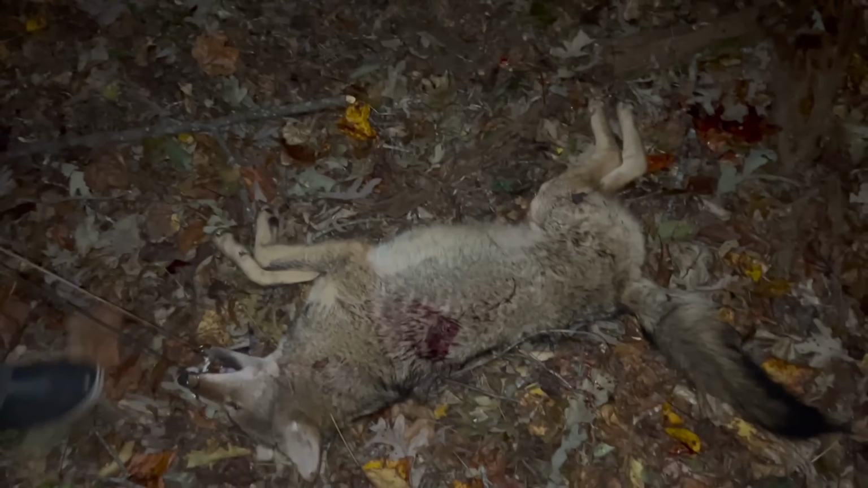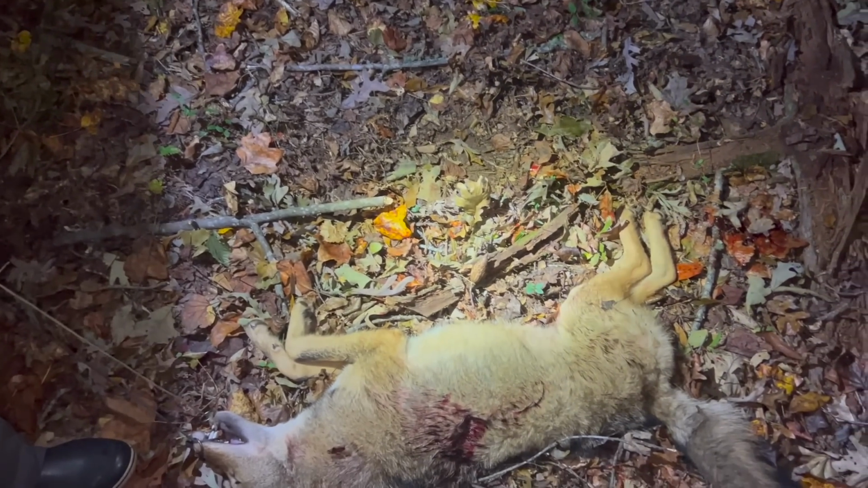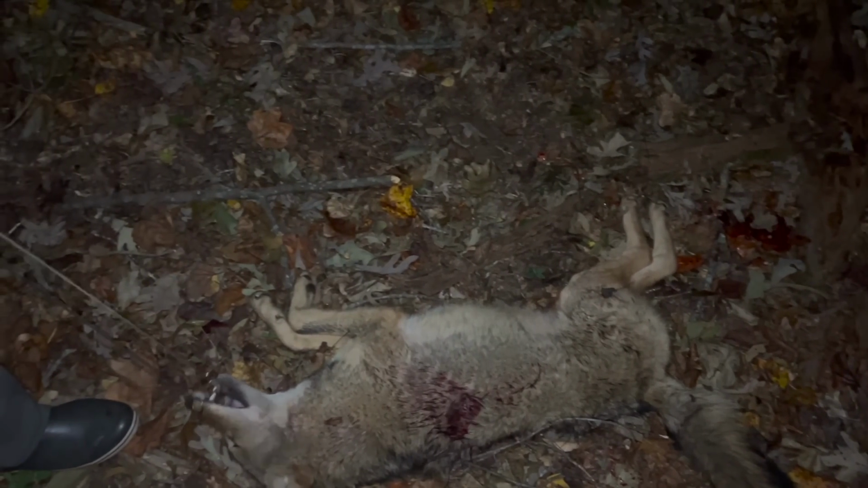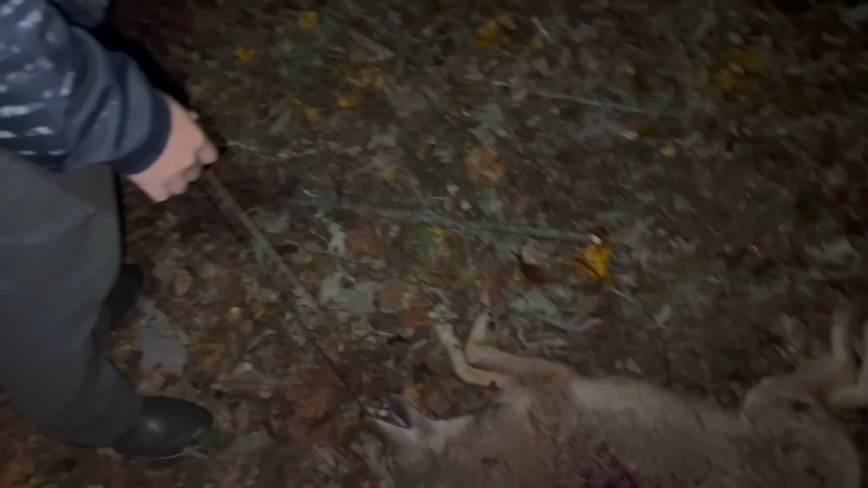And if I wouldn't have killed them dogs last year, we wouldn't have known to tell Guff to wait. But that's a real big dog. Landowner here is going to be happy that he's out of here. That boy Guff. Good job, buddy.